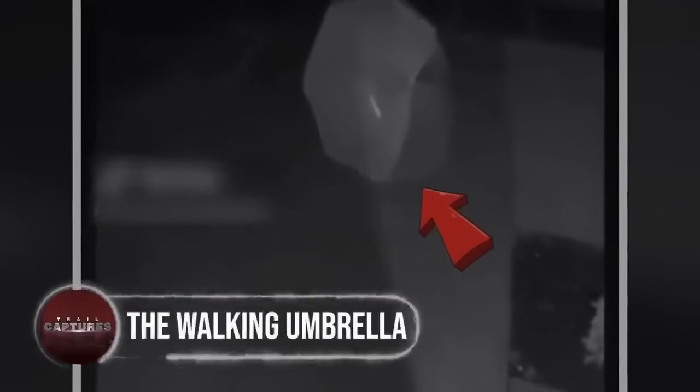The walking umbrella. One misty evening, the backyard transforms into an otherworldly stage as an ordinary umbrella comes to life. Strangely, it seems to walk on its own, giving an eerie impression of ghostly intervention. As the camera pans out, a mysterious figure emerges, seemingly controlling the umbrella's unsettling dance. But who is this enigmatic person, and what lies behind this bizarre spectacle?